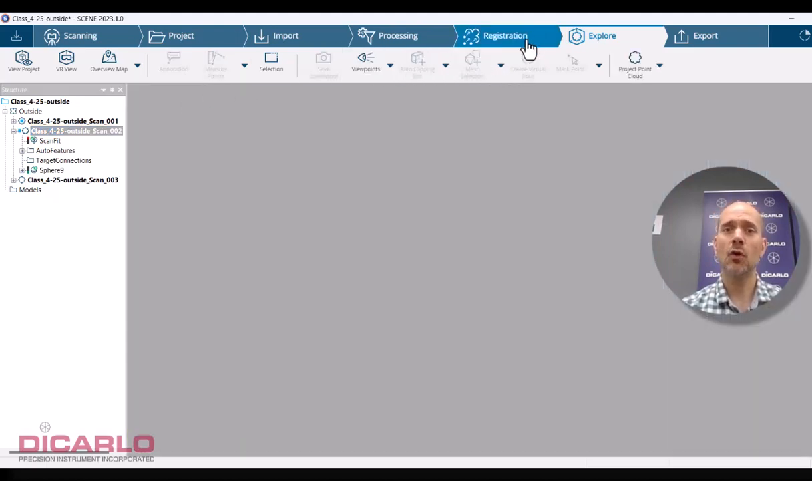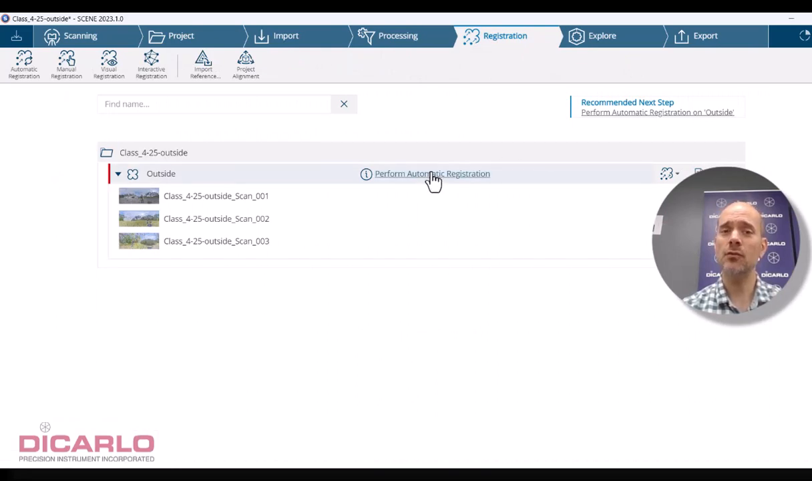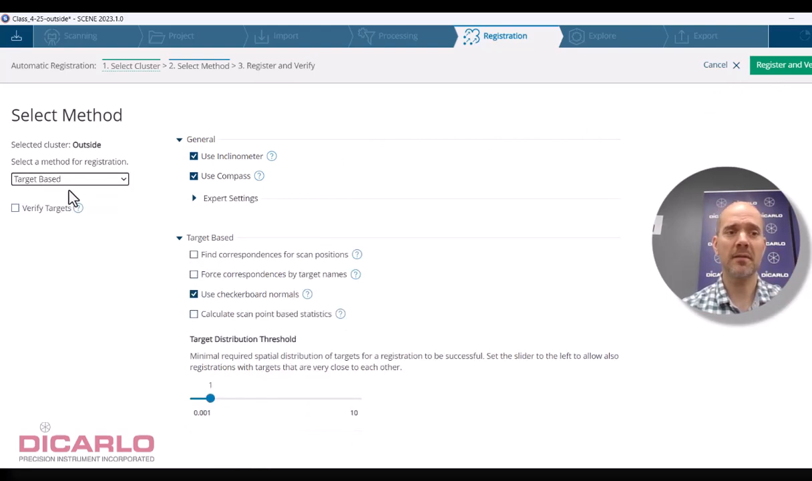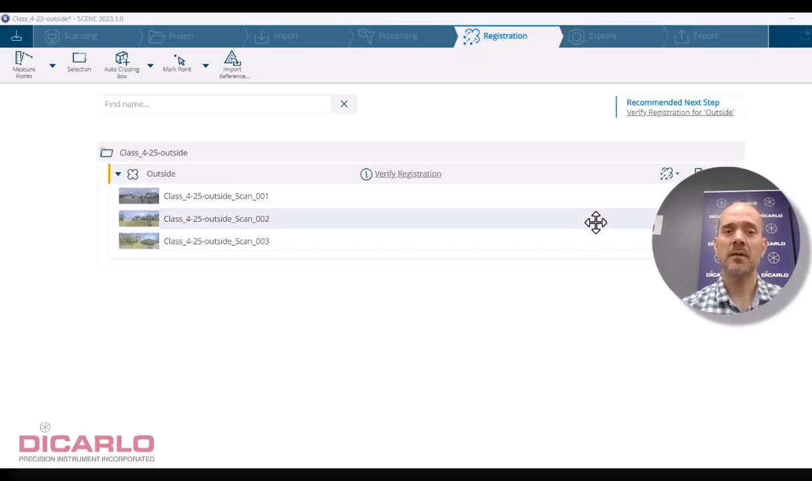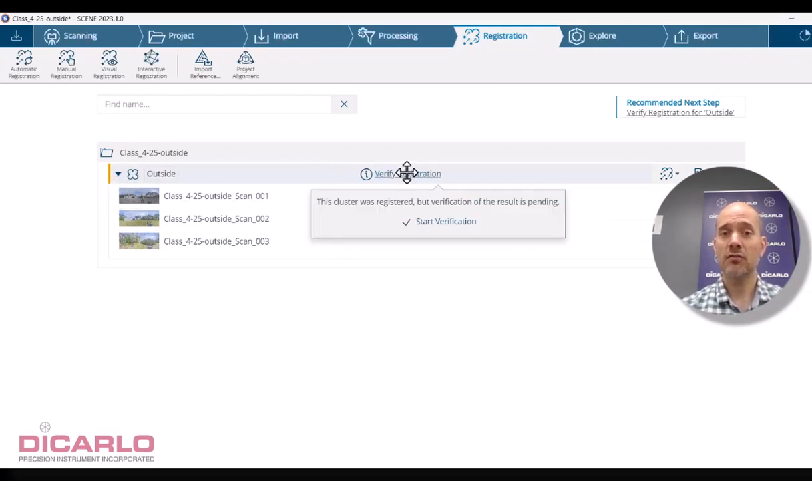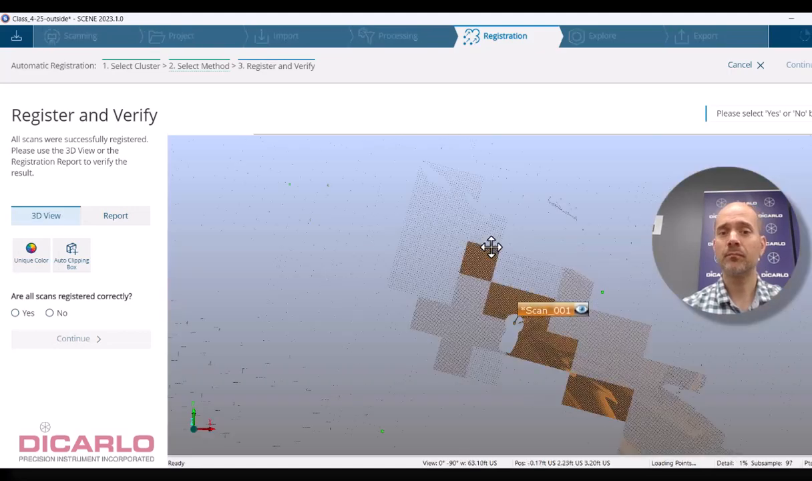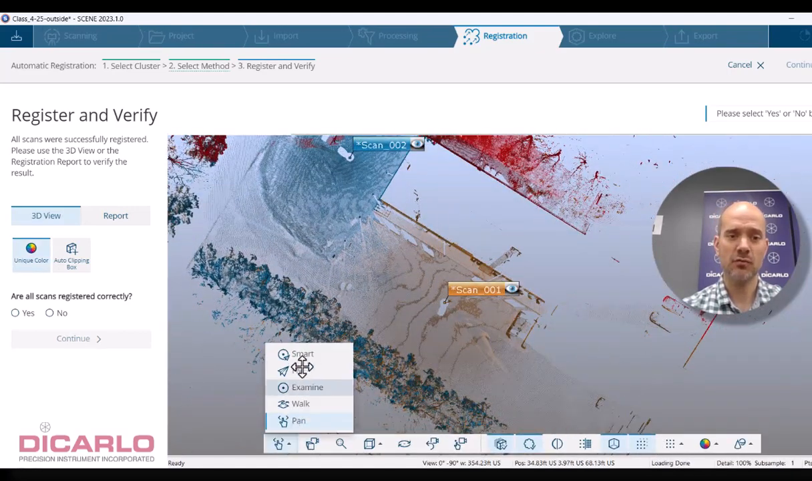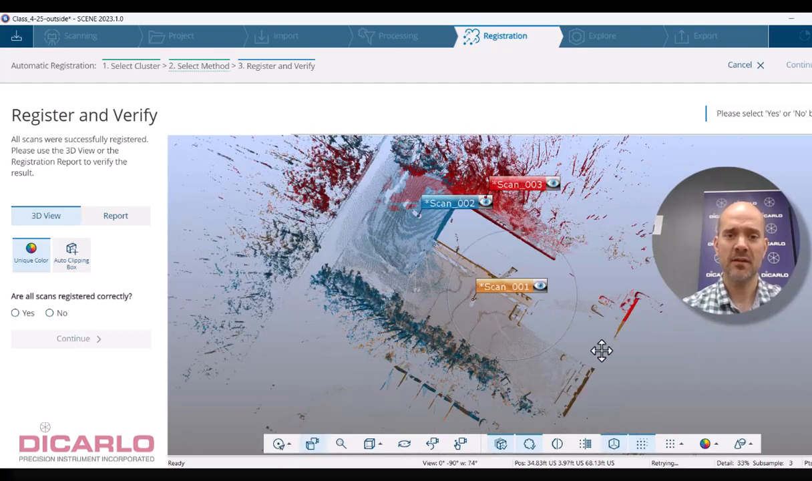Now, when you go into registration and you do the automatic registration here, and you do top view based, let's try it first this way, default settings, right? So we'll do target based registration, and we will go register and verify. It'll be pretty quick. You get a verify registration message, which you do. Everything looks like it actually kind of checks out if I do from a 3D perspective.